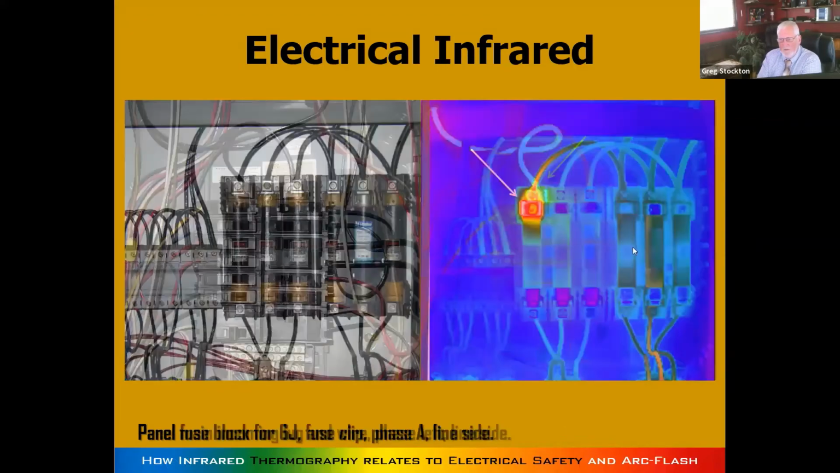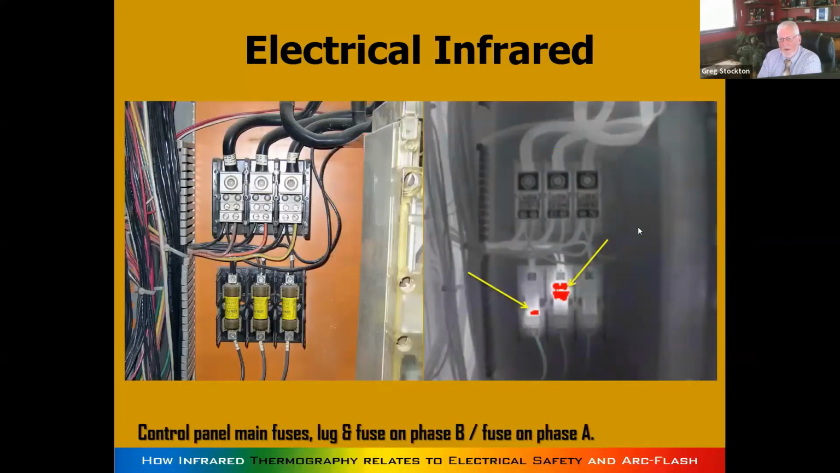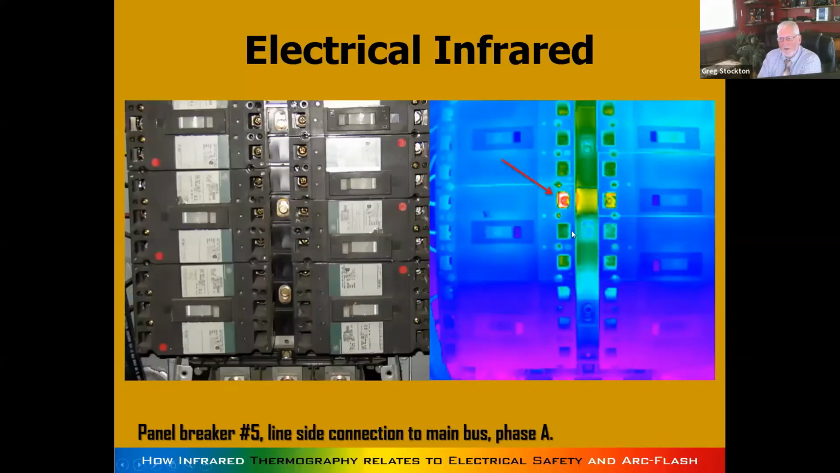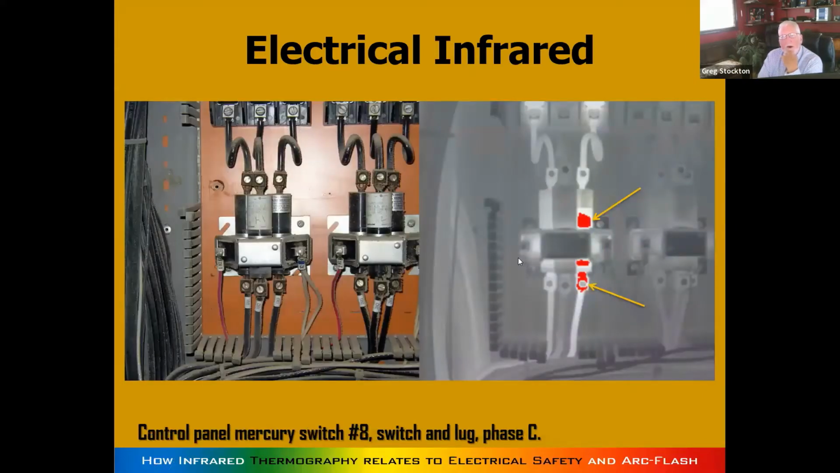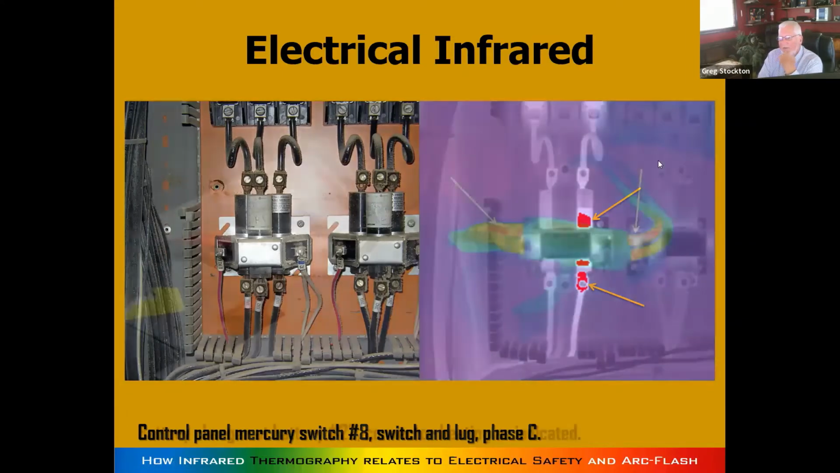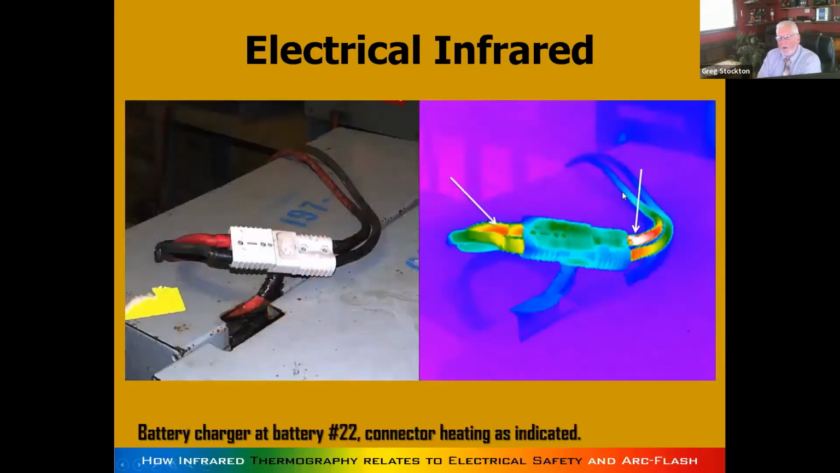So, just going through the different scenarios, these can be really bad here because the bus connection is loose. Nobody will really see this. I'm going to talk about this in just a second, but you have to take these covers off. You can't shoot through the covers. And the mercury switch confounded things, they're all probably electronic these days. And, you know, DC works the same.